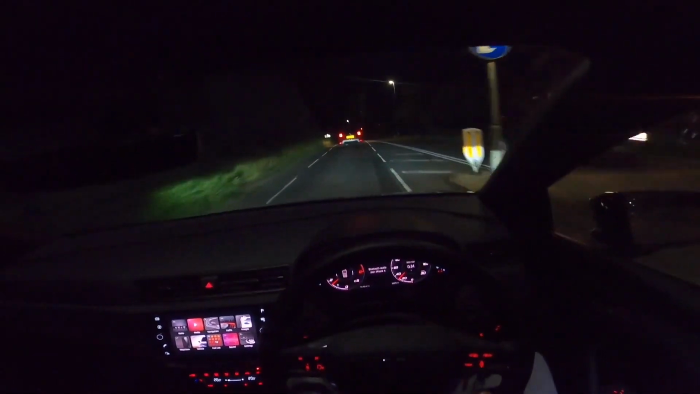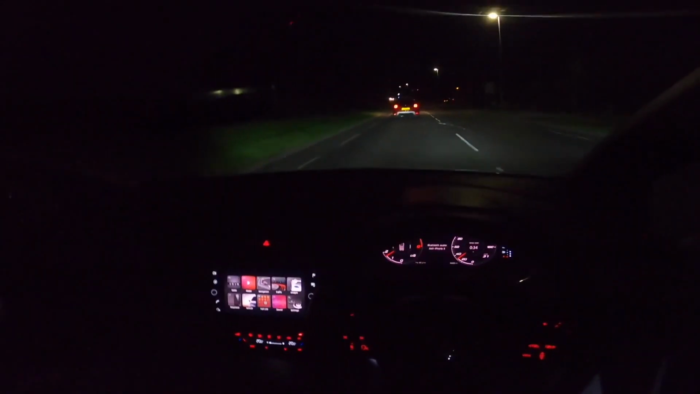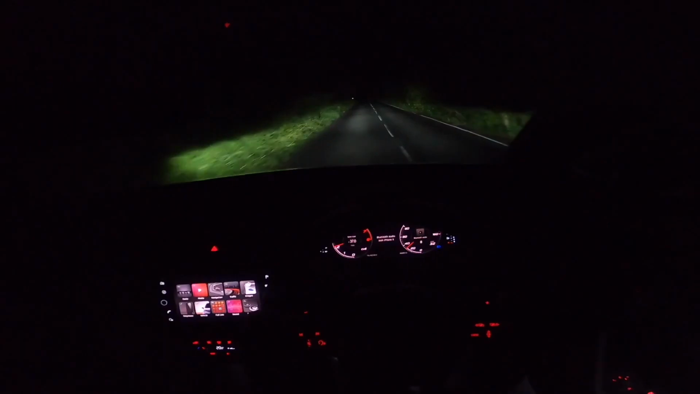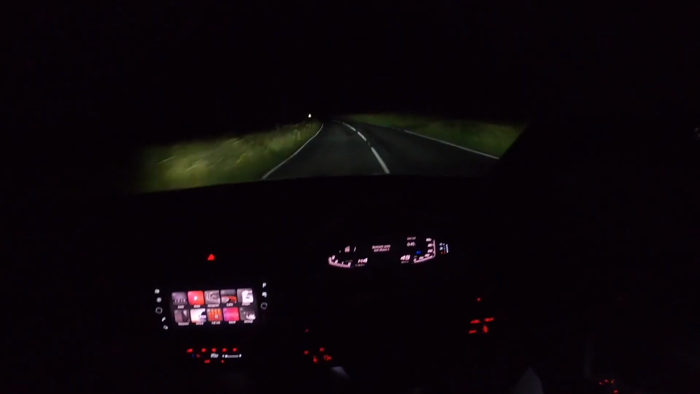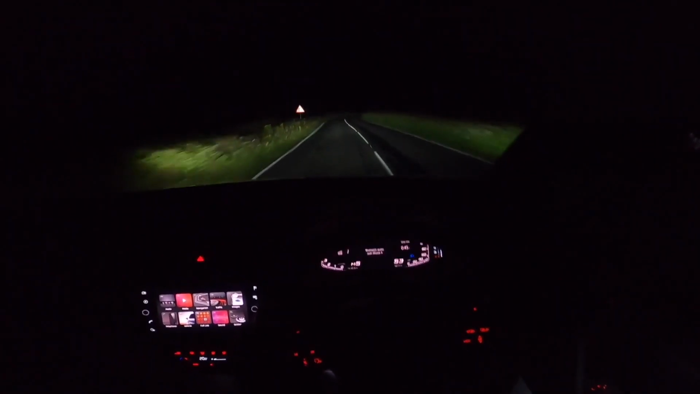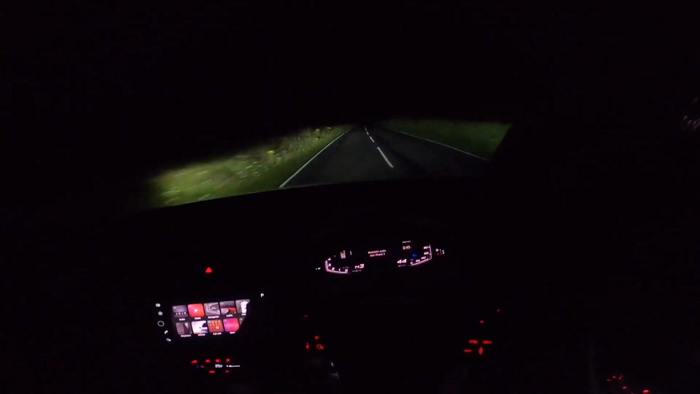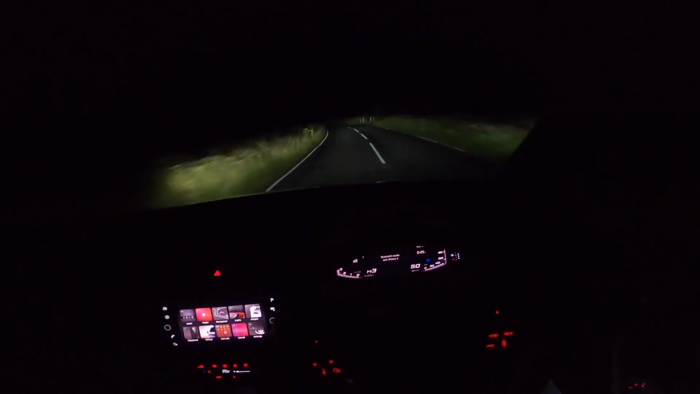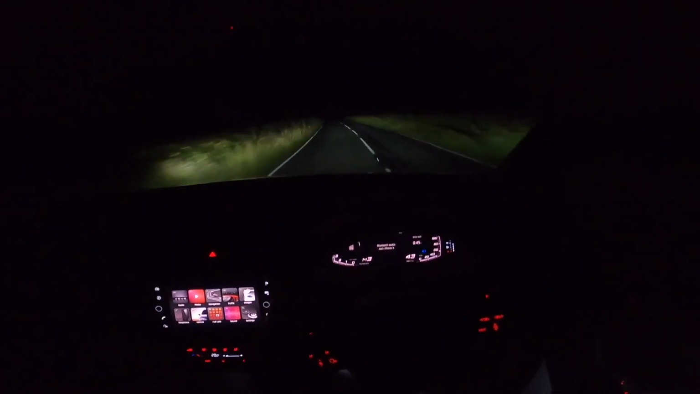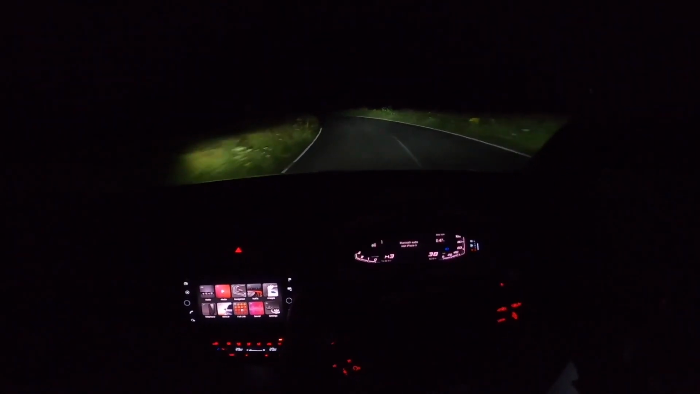Let me know what you guys think of this car down below, whether you like it, whether you don't. I love it personally, it's so nice. Getting to a little bit of a country road now, so I'm going to flick it into manual. Alright, let's go. It's nice when you find a road like this, just because you can go through the gears, have fun. I've driven this road 100 times. It gets better every single time.